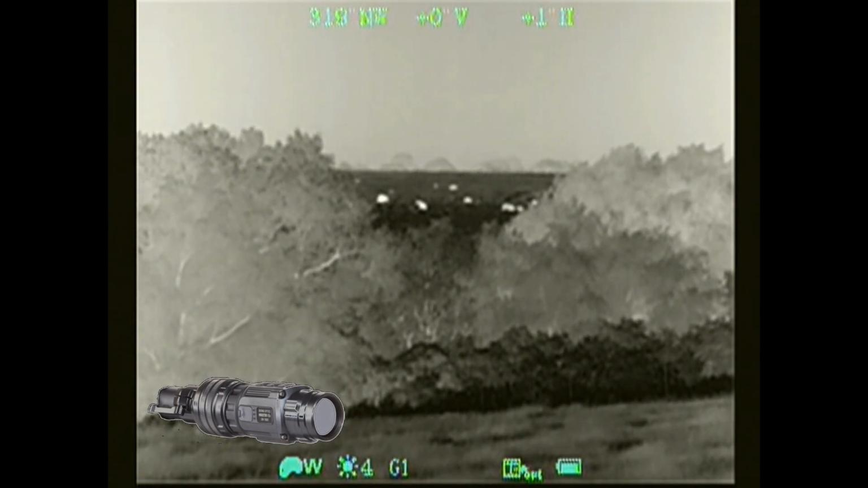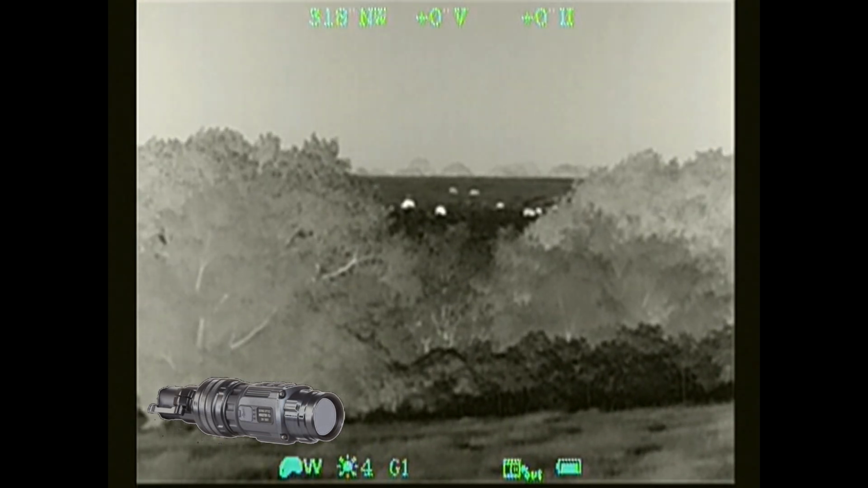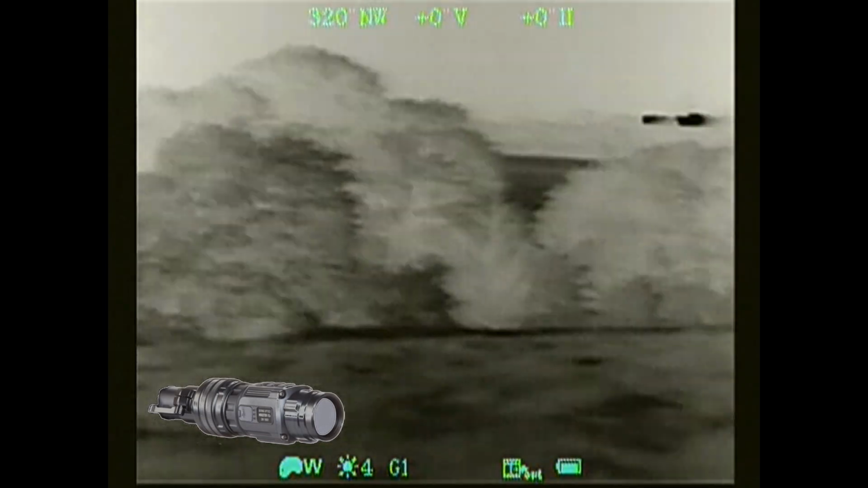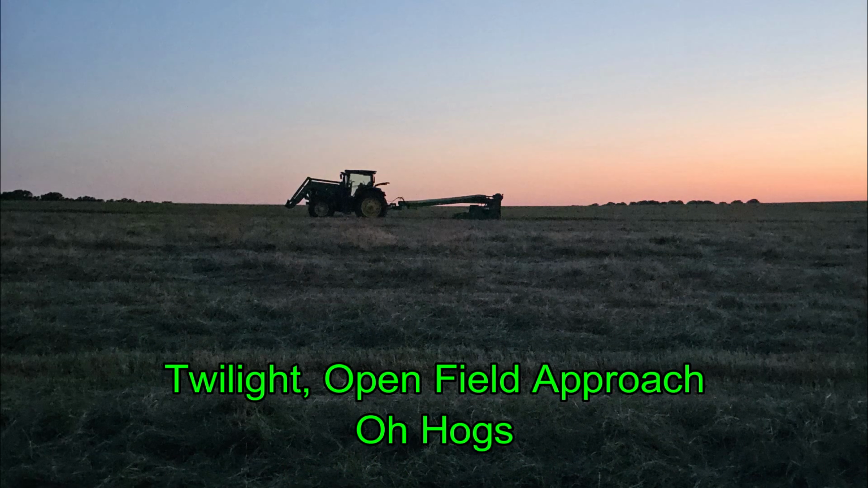Now what I'm showing you here is the complete view of the Hogster-C thermal sight. When you clip it on to a daylight scope, you only get a partial view, and I'm going to show you that here in just a minute. In the meantime, I made my approach across the creek, and the pasture on the other side is currently in hay operation. They're in the middle of cutting it.